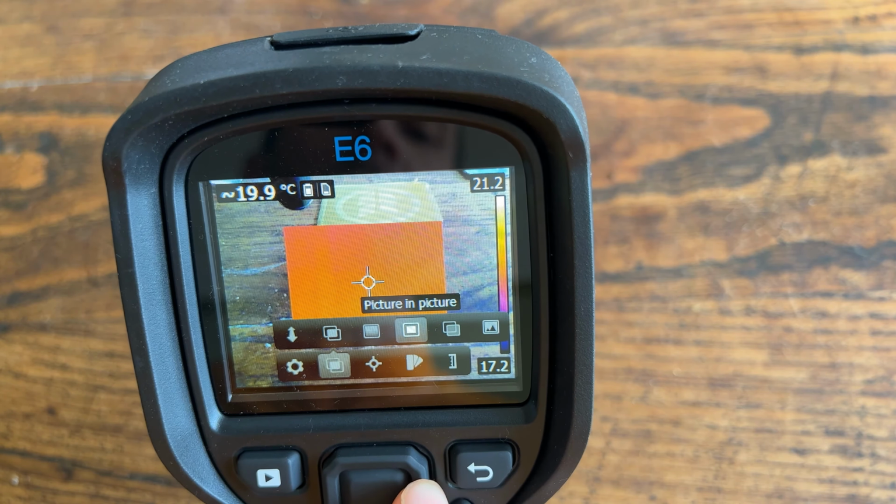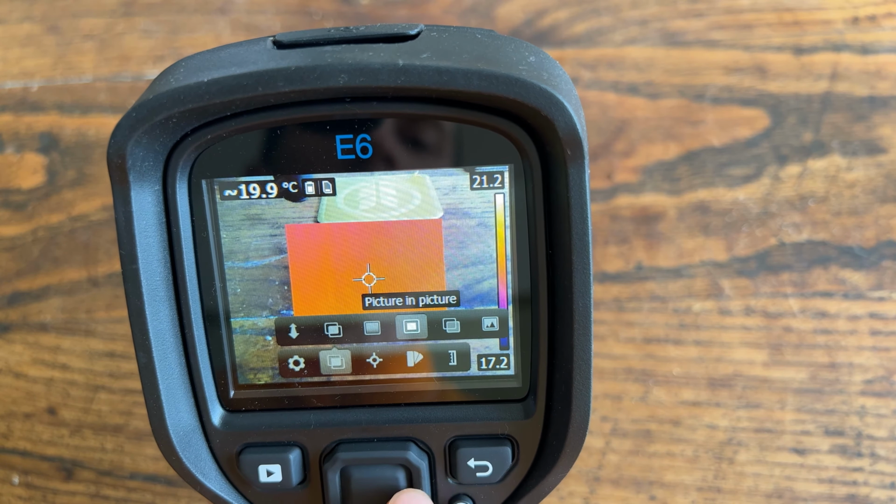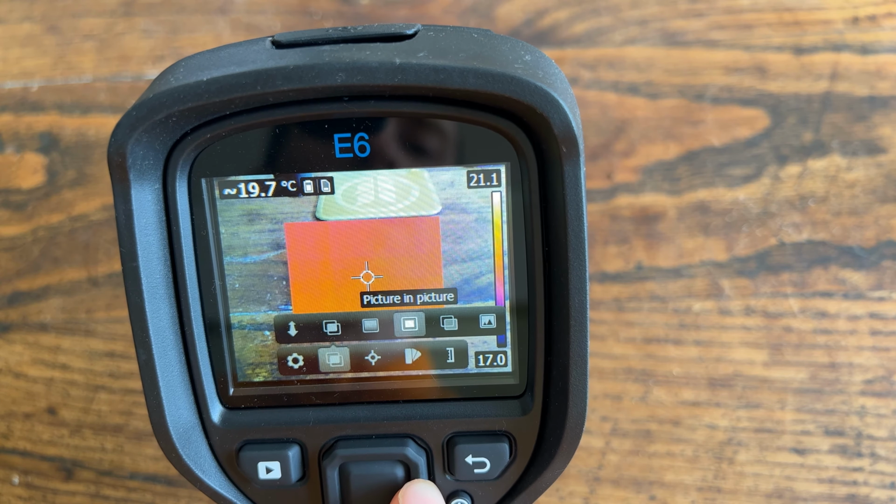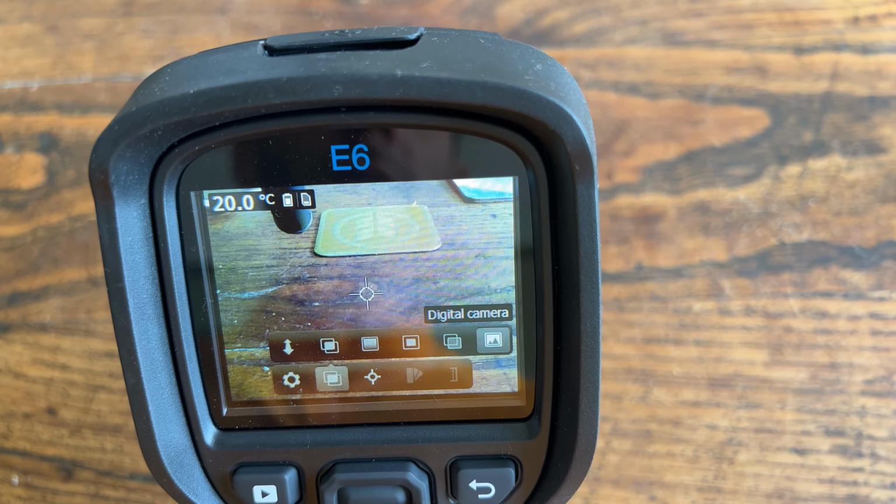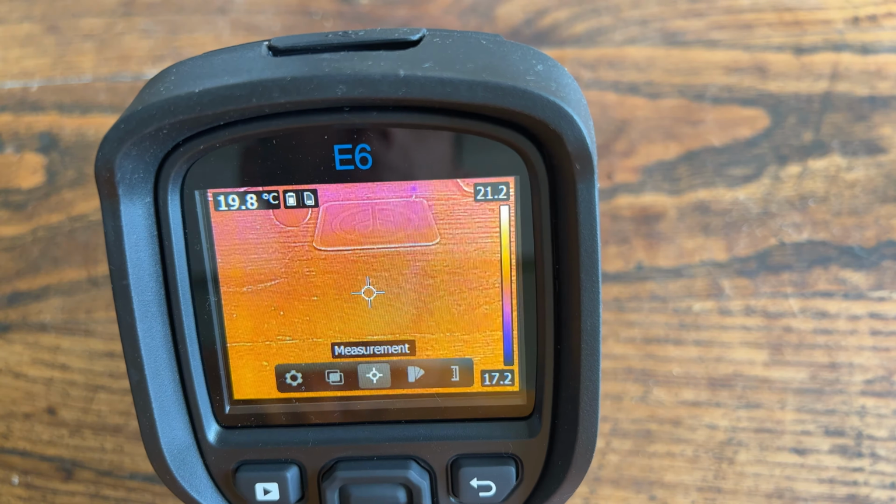You've got the other one, which is picture-in-picture, which just has the general camera image on the perimeter, and then the thermal, and then it's similar to the first mode, and then that's just the camera on its own.